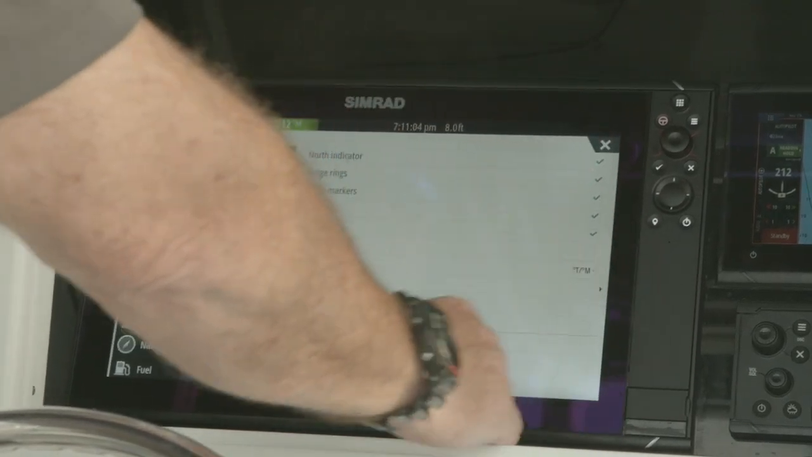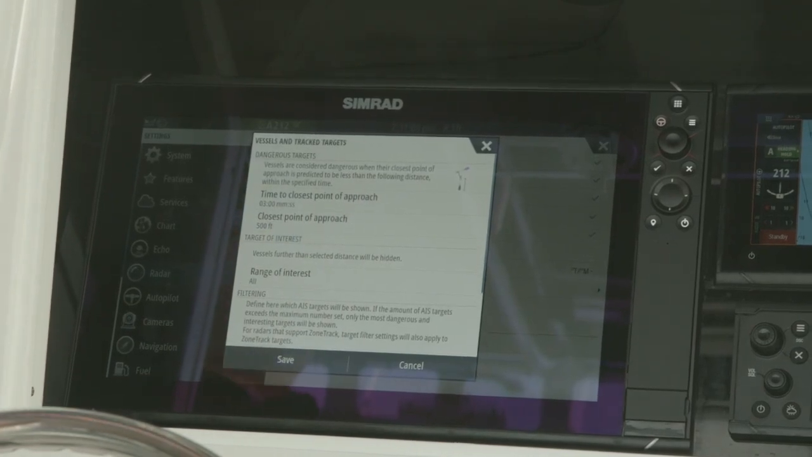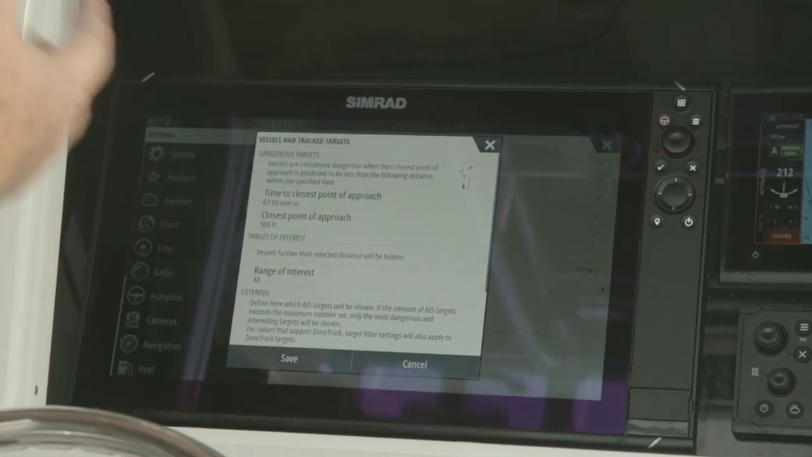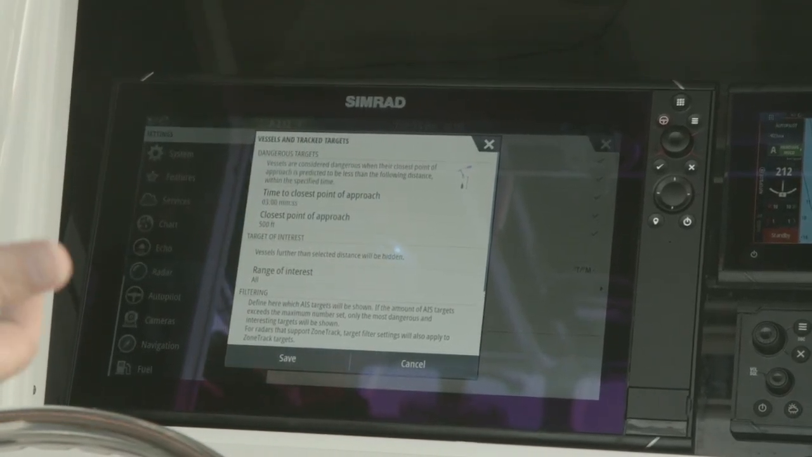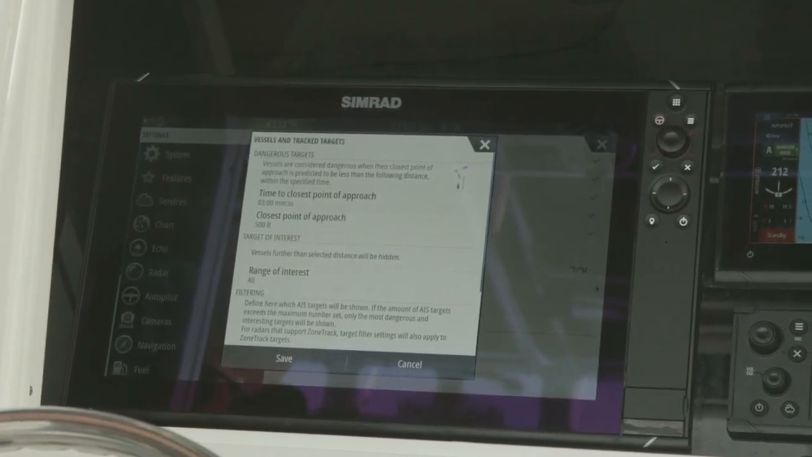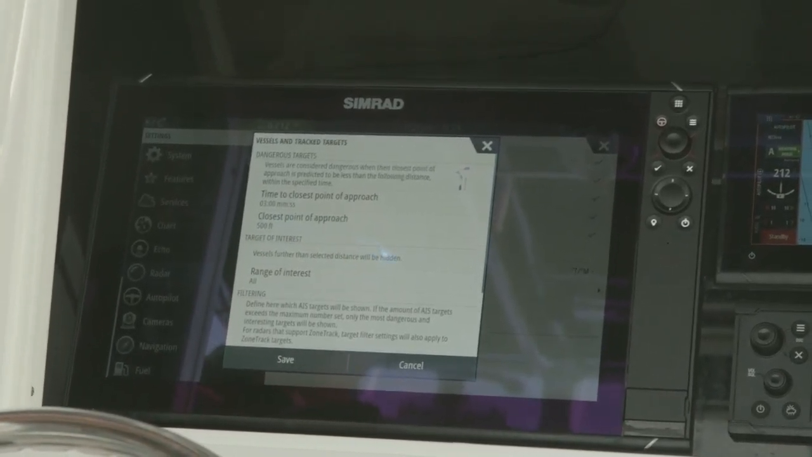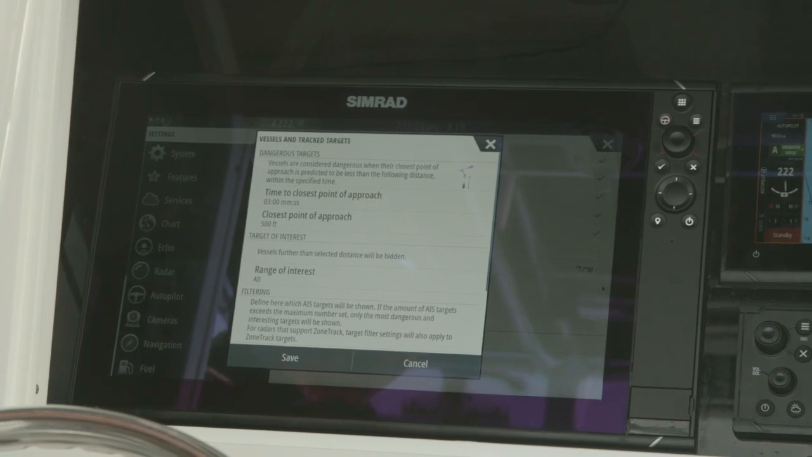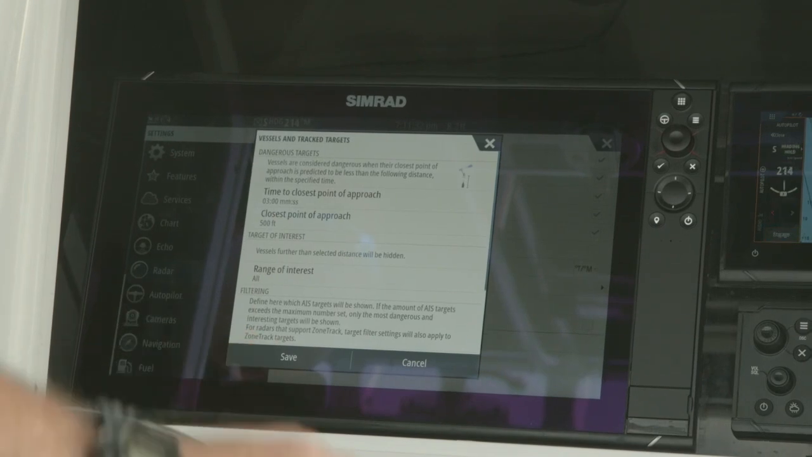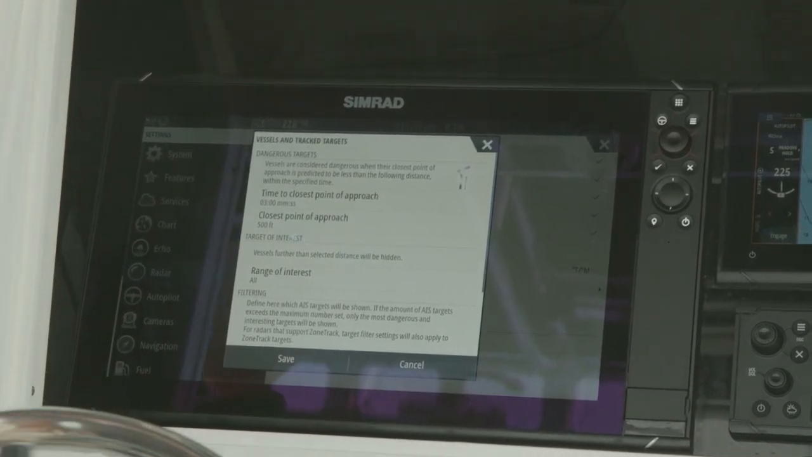So once we're done with that menu, the next menu I'm going to go into is our vessels and tracked targets. So this is where we're going to set up our TCPA and CPA, so time to closest point of approach and closest point of approach. What these are is a time and a distance when we want an alarm to come up on the display based on AIS or MARPA targets, and we can set that up again, like I said, based on time, where if it's within 3 minutes of reaching the vessel, or right here, right now we have 500 feet.